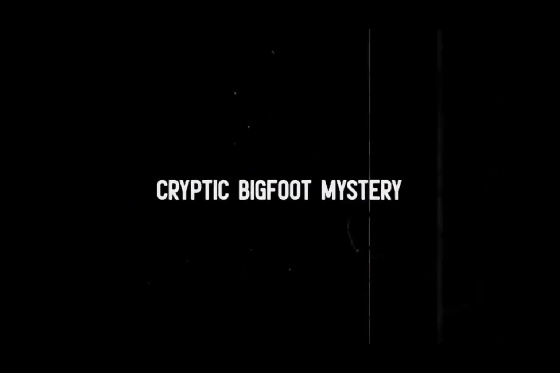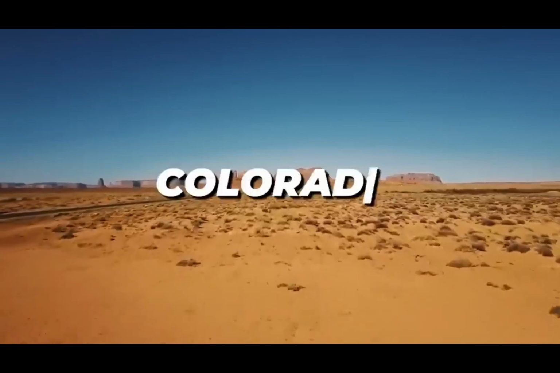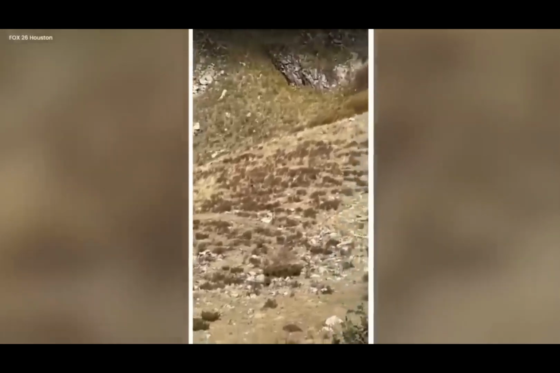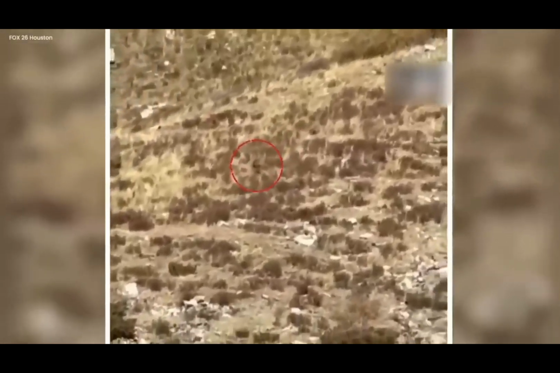Cryptic Bigfoot mystery. In this video in the daytime in Colorado, a strange thing happened. A couple on vacation with a camera saw something big and hidden in the green shadows. It was a mysterious creature, huge and hard to see in the bushes. The video they took didn't show the creature well.